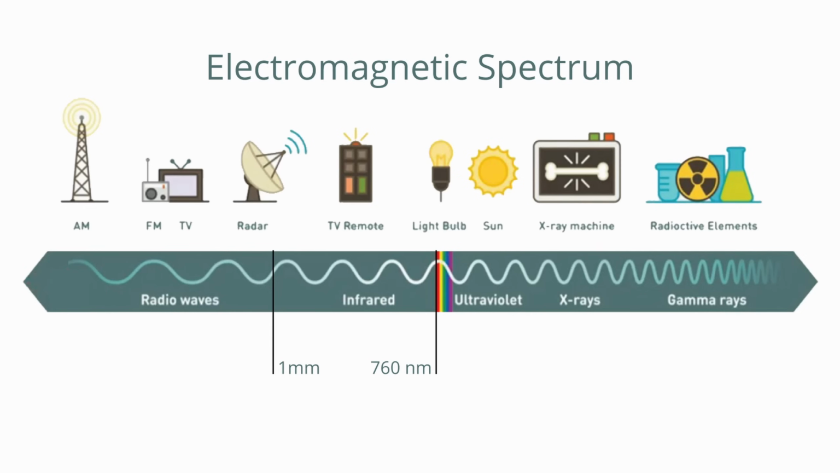Visible light bounces off objects and hits a detector, like a digital camera sensor, a piece of film, or our retina. These detectors turn light into an image. On the other hand, thermal imaging cameras detect infrared energy, or heat, 760 nanometers to 1 millimeter. All objects, whether cold or hot, emit infrared energy. Detectors like these FLIR cameras turn this energy into images.